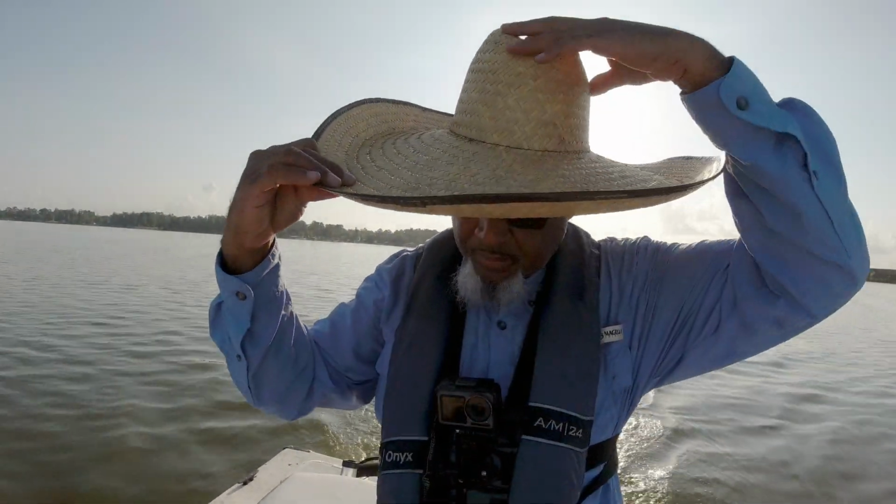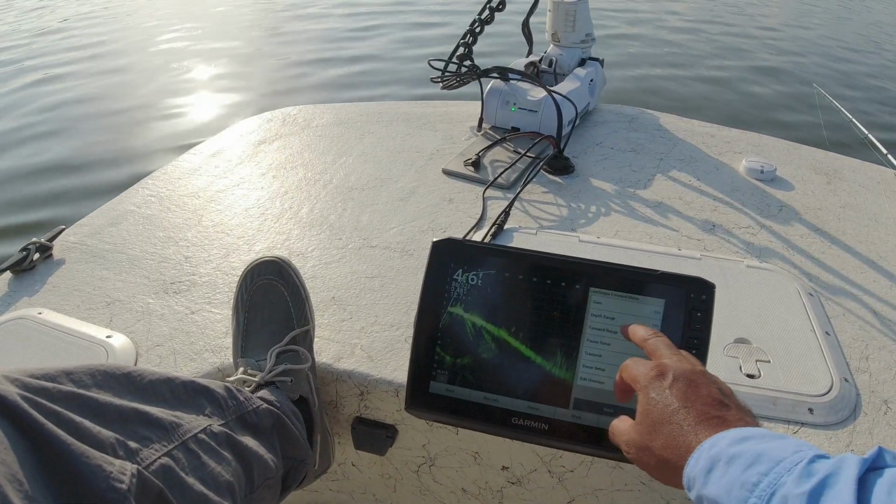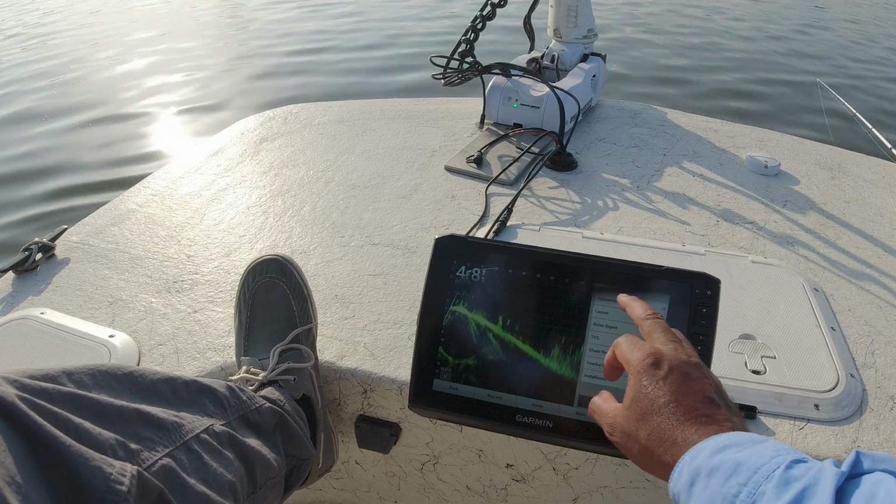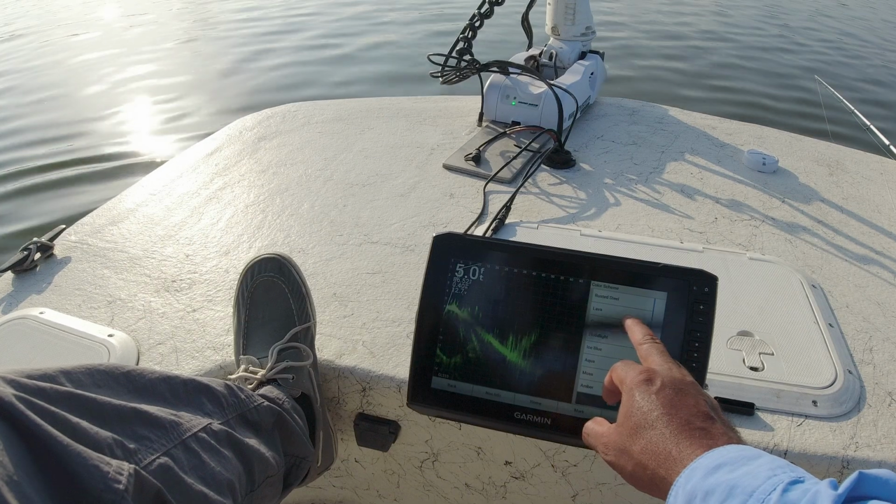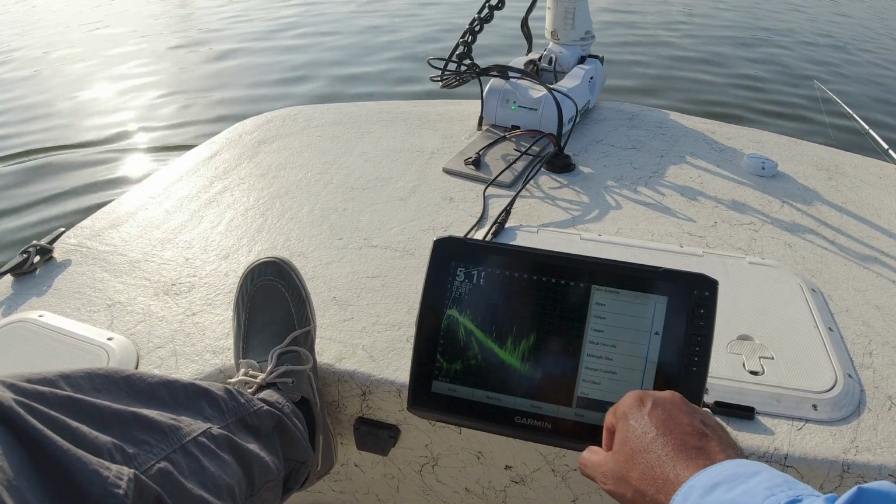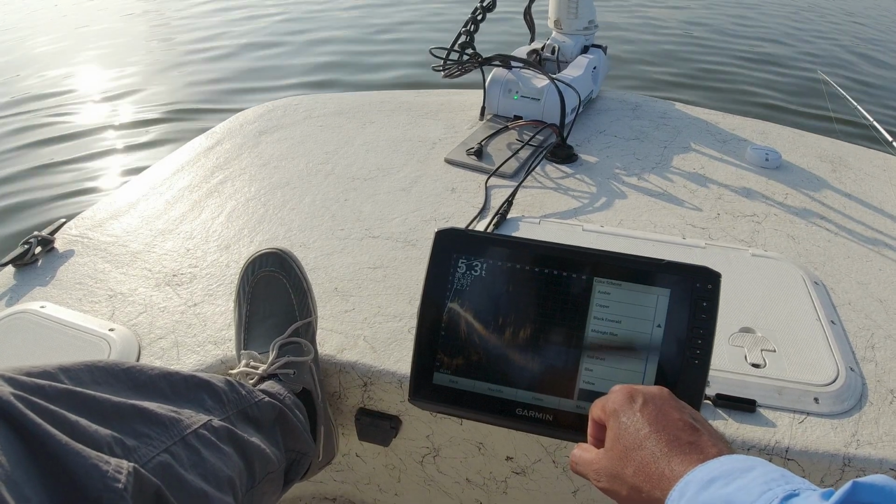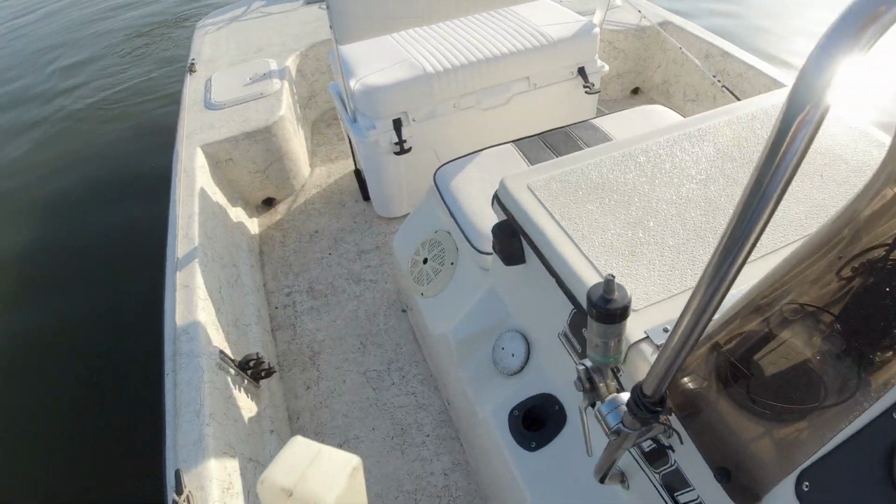Here we go on a deep summertime crappie fishing trip. Guys, protect yourself while you're out there. The biggest hat you can wear. I know a lot of guys like using those big old sunbrellas. Me, I prefer just using the biggest hat that I feel comfortable with. Got me a big old sombrero, and it does me good.